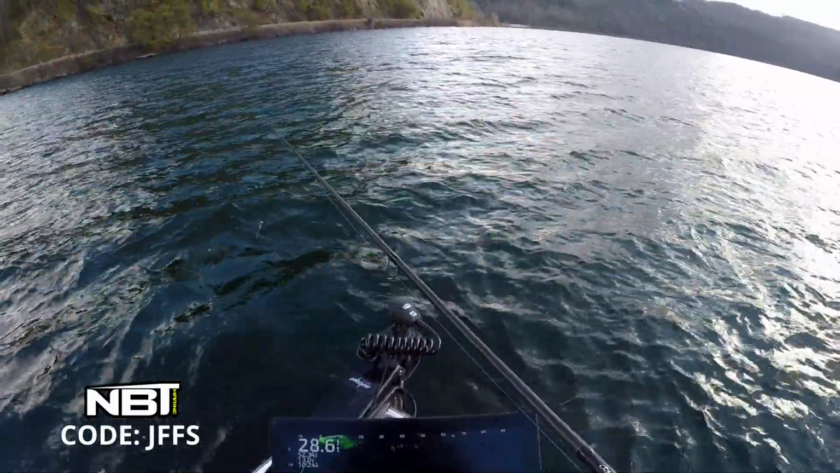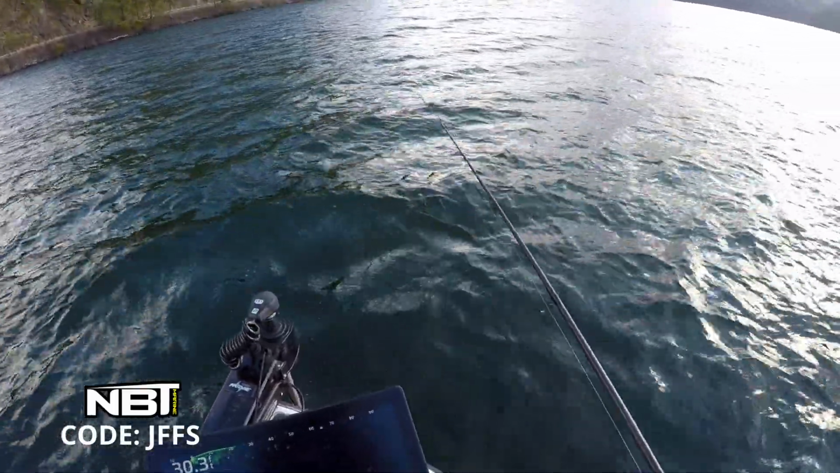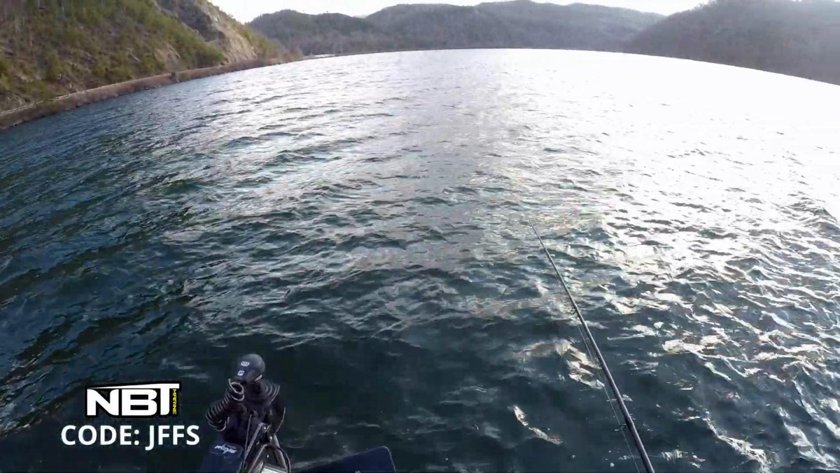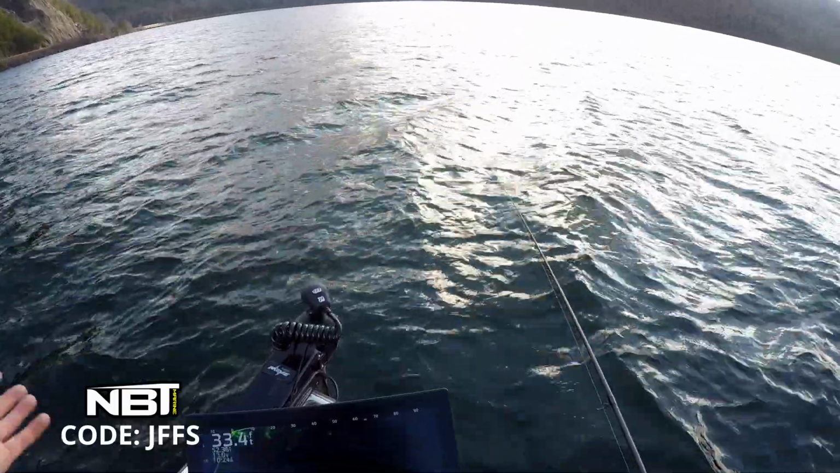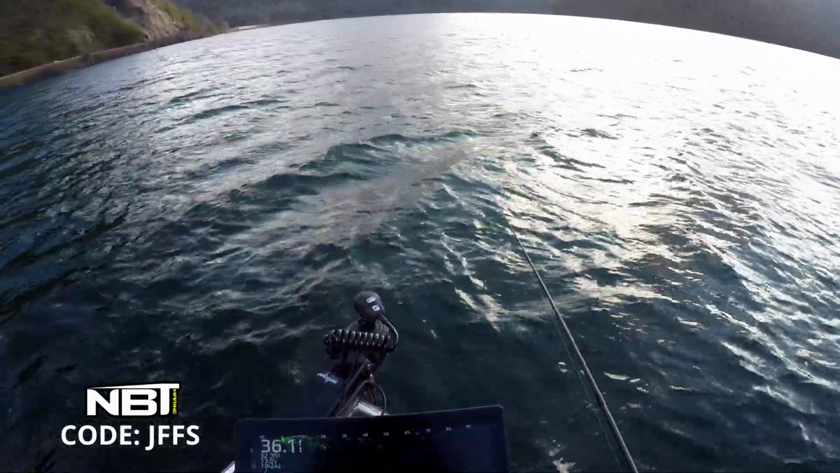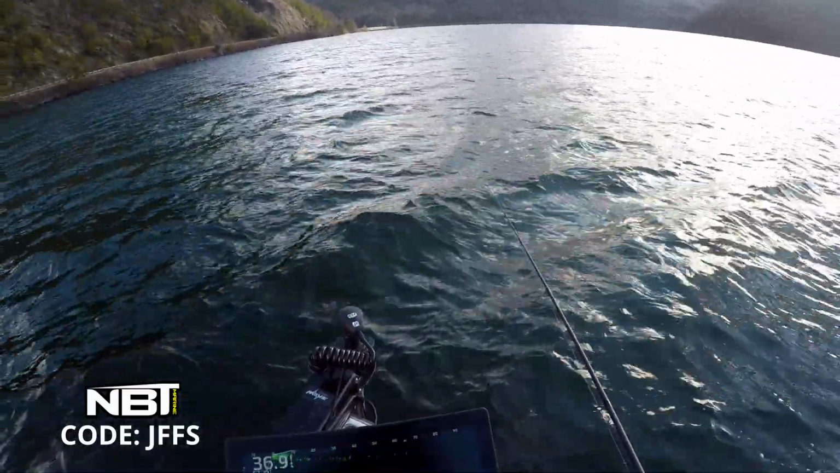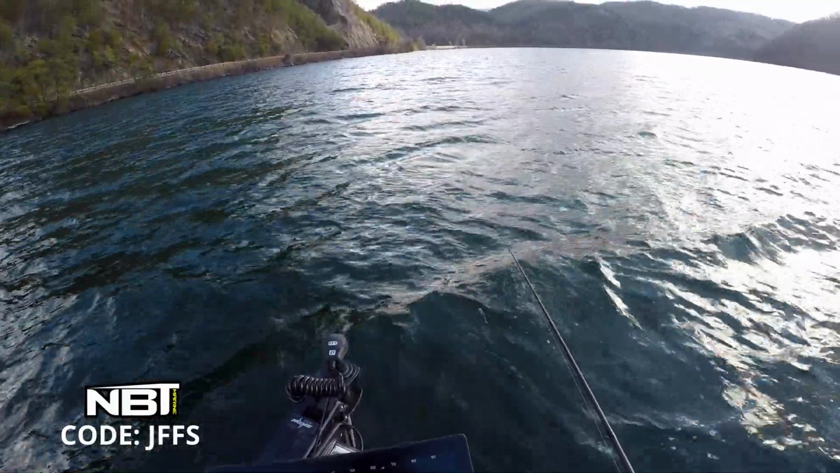Just because they're 30 foot deep doesn't mean they can't sense what's going on up top. They 1000% can, especially when the water's clean like it is here. When it's dirty and they can't see as well, obviously they're going a little more off their lateral line, so you don't have to be as precise and quiet when the water's muddy, just because they can't see anything, so they're not so visual.